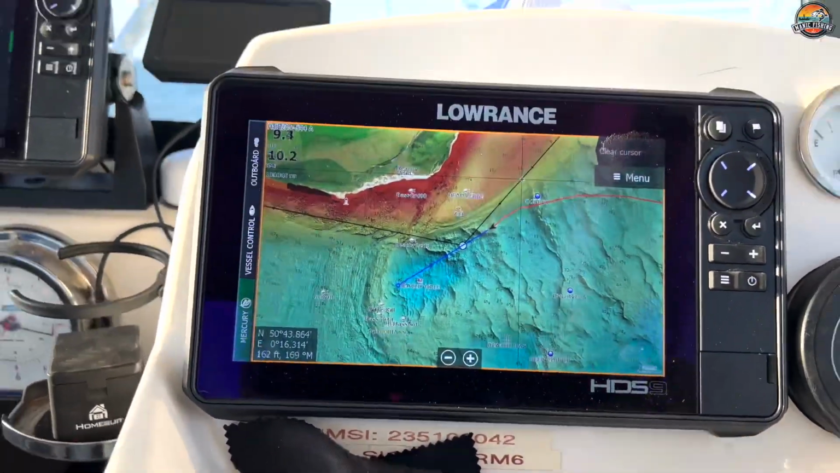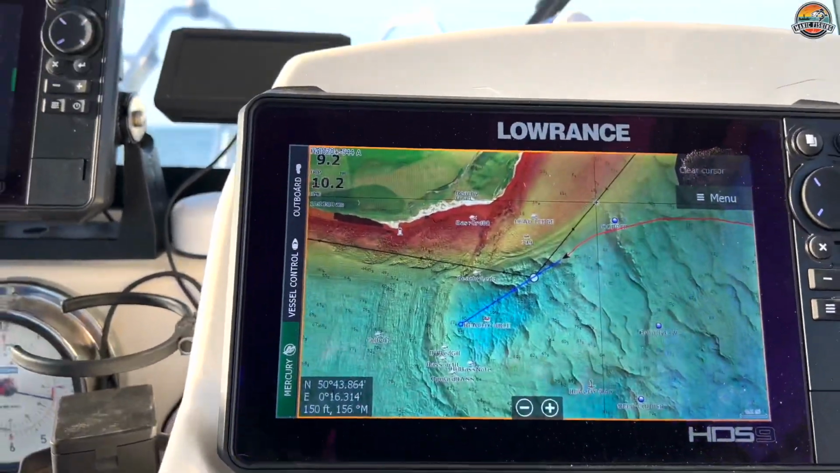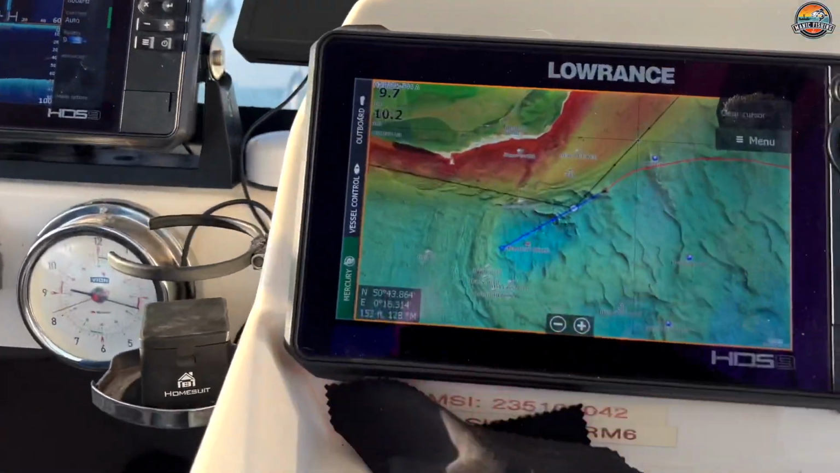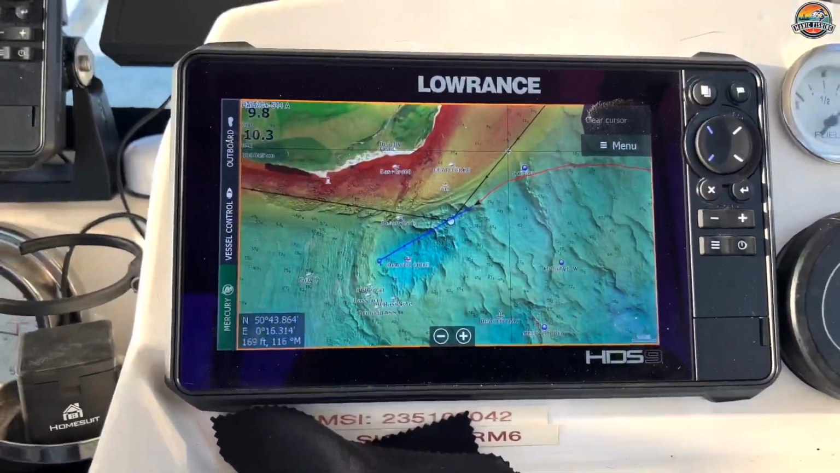But yeah, I'm going to have a look and see how I get on here, see if there's any fish showing there. If not, I may well go back to that copper shoal and have a go there.